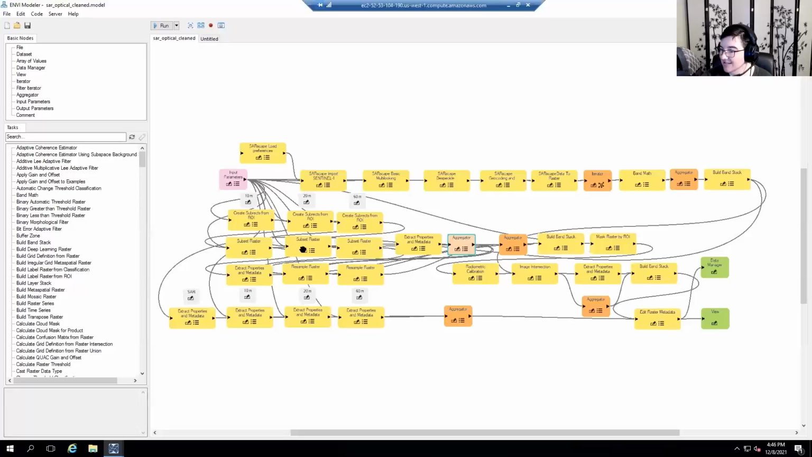Once that's done, I can stack them all on top of each other. I can do my radiometric calibration. I can do my atmospheric correction, and then I can stack them with my SAR data. And that is this last little area down here. It's just stacking everything together to make sure it's good to go.